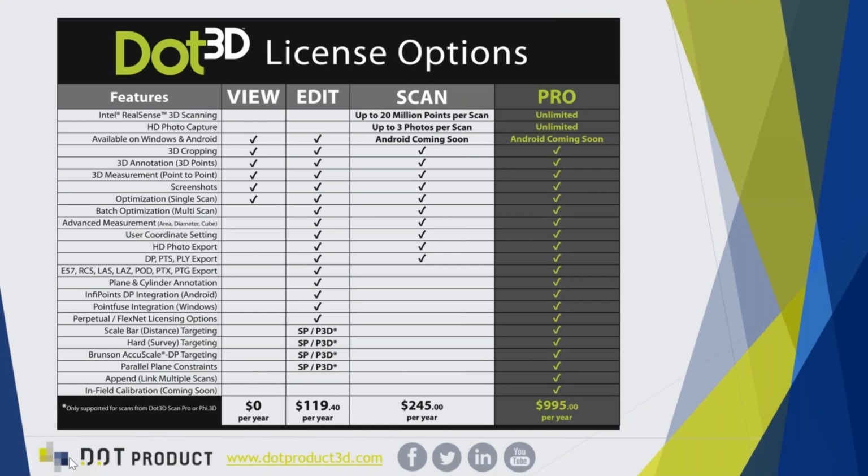So we also have the view and edit versions of Dot3D, all cross-platform on Android or Windows. And this allows for a very affordable point cloud editing and management solution. You'll see a lot of that editing functionality today, which is also included in Pro. And then we also have a completely free viewer version on Android and Windows so far that allows you to easily share the data with someone else to see all of your captured information, annotations, measurements, and more.